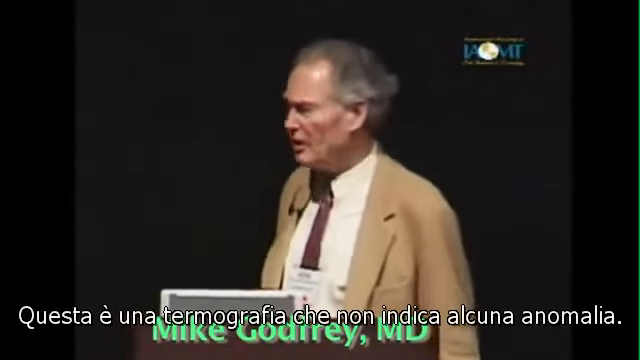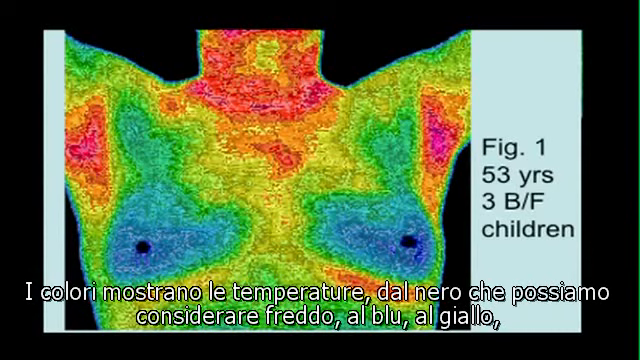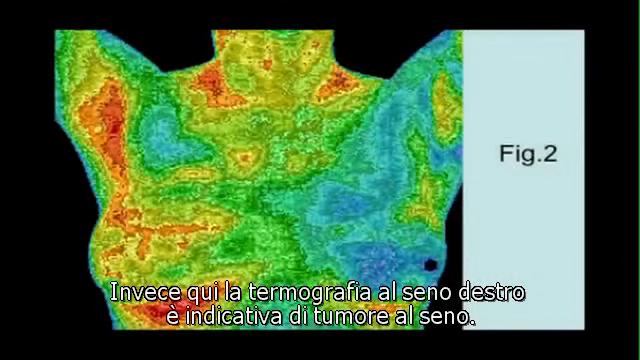I'll show you what thermography is. That's a completely normal thermogram. A 52, 53-year-old lady who breastfed children, completely normal. Black is cold, then shades of blue, yellow, red. A bit of thyroid problem up there, but otherwise completely normal.